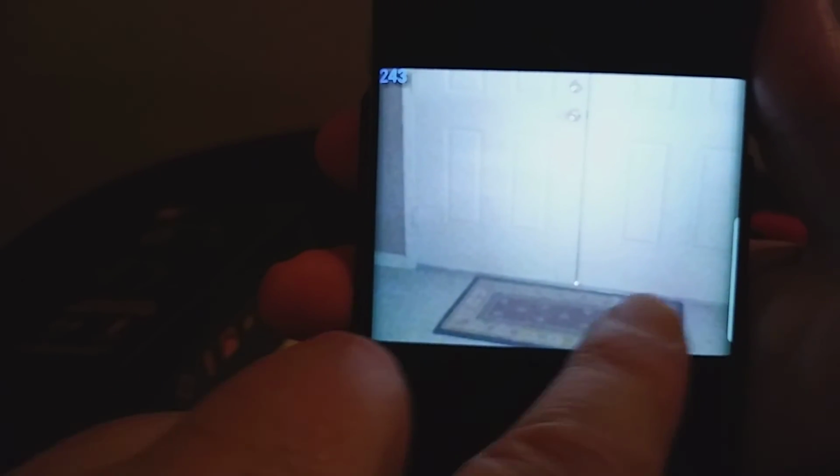Well, there it is on the camera. It's actually reversed. The picture is actually on this side, so make sure you notice that. For some reason, it saves the opposite shot than what it is. That's a little annoying, but you just got to make a note of it.